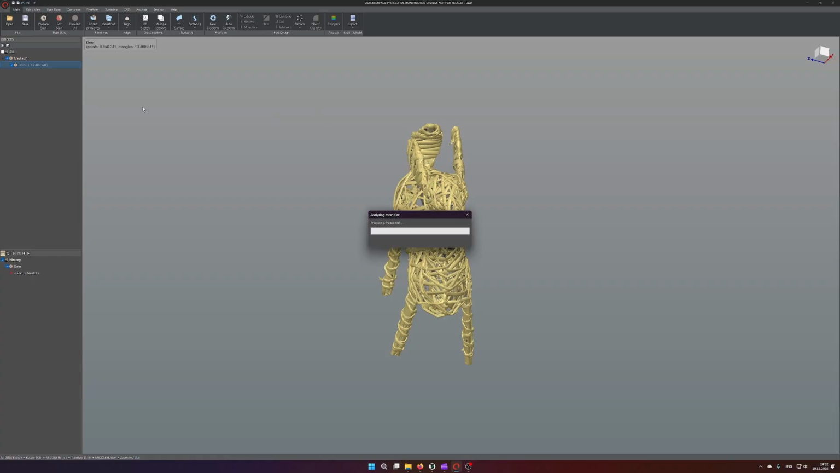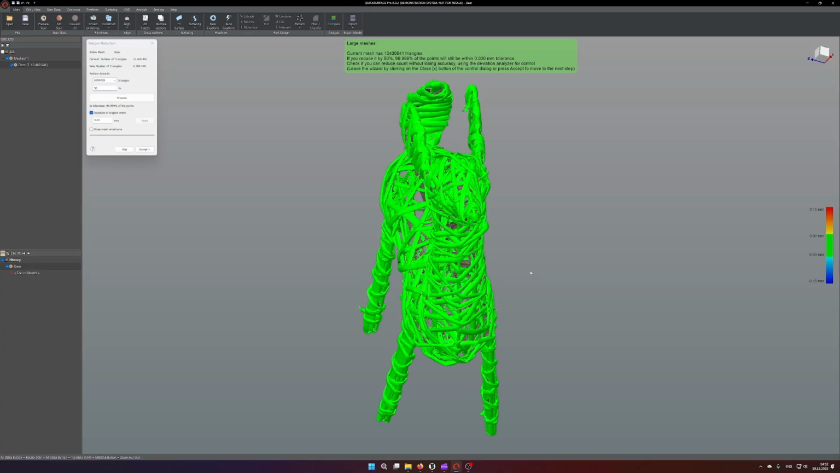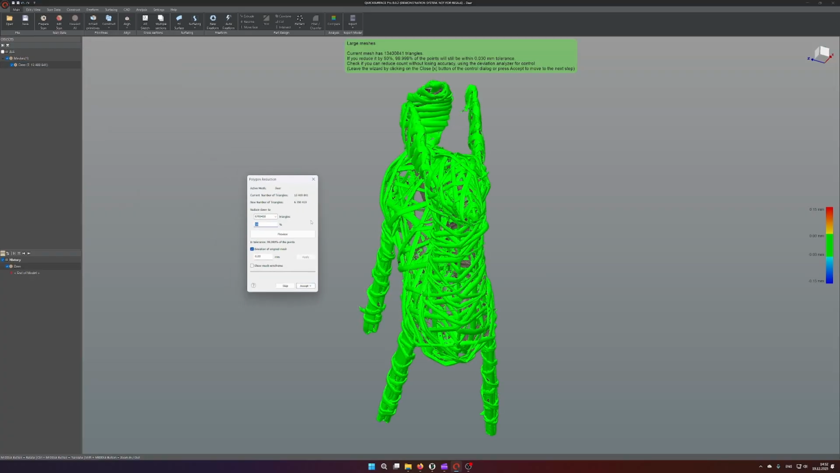For this reason, I am now performing the prepare scan function of Quicksurface. This is quite a nice workflow to reduce a scan, reduce floating parts in the scan, and also perform the alignment.